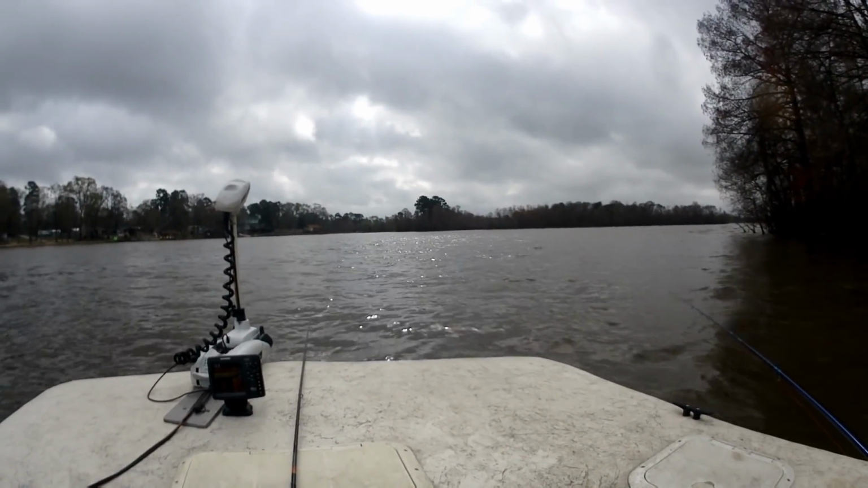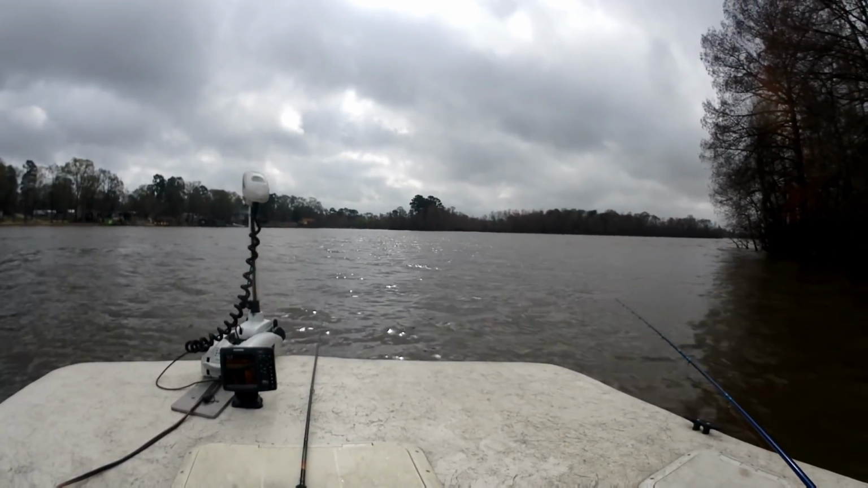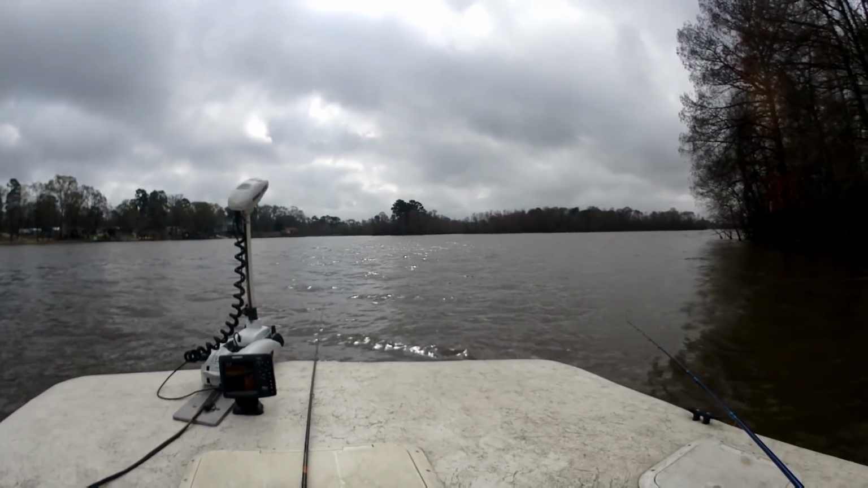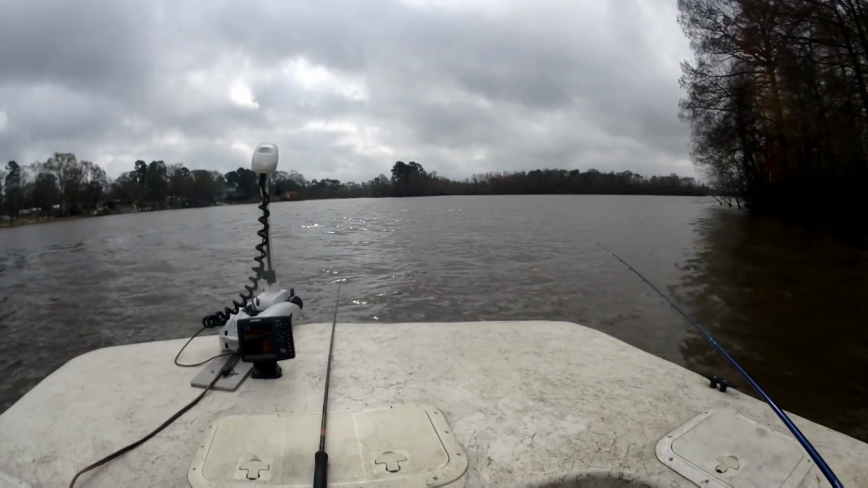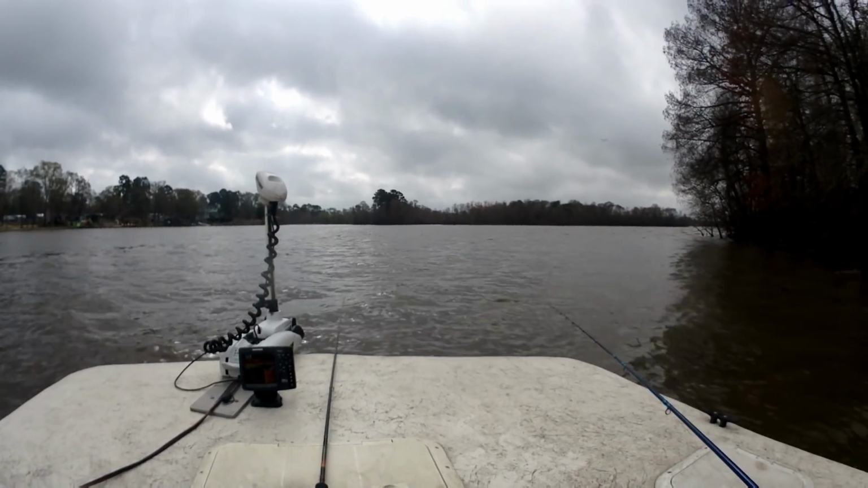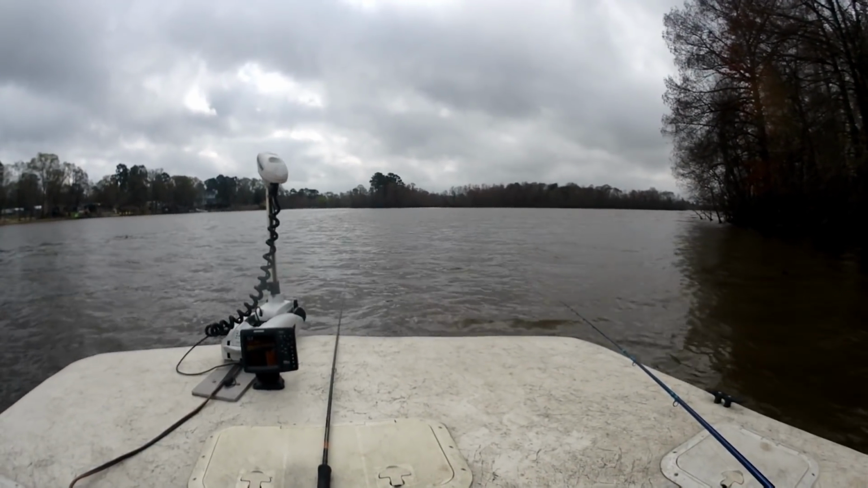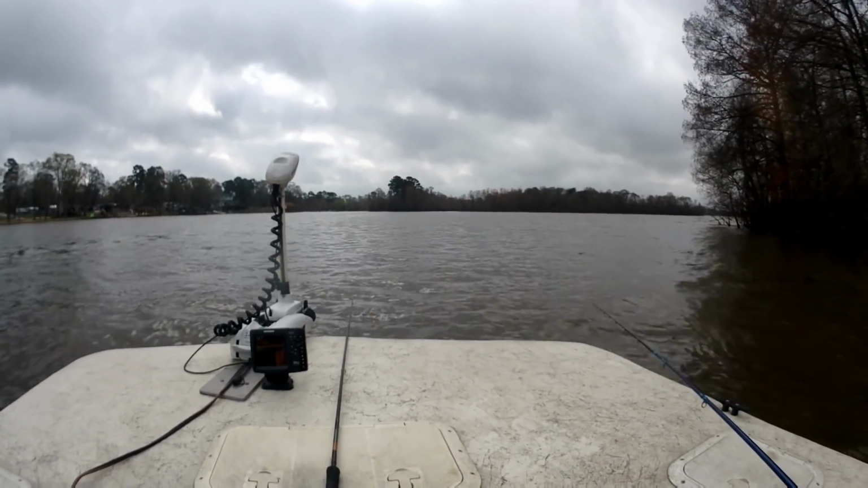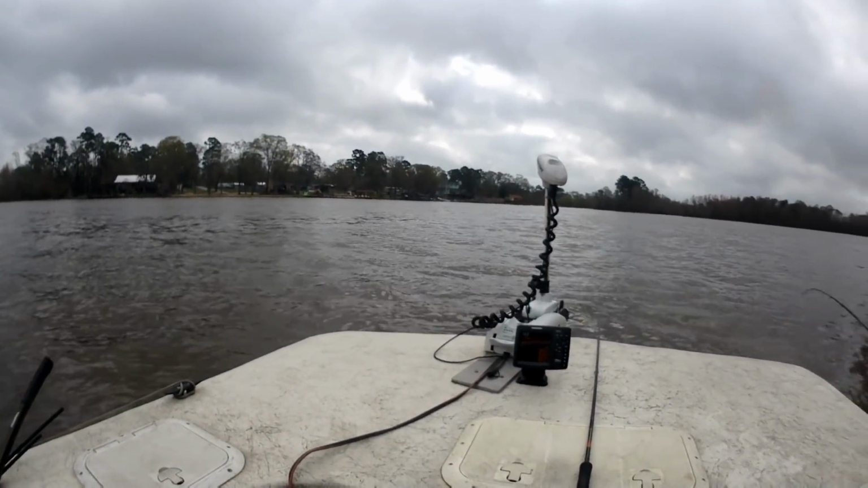Guys, let me tell you something. Swinging big old fish in the boat like that, you got to have a proper setup. Don't come out here with no little old 6-pound test line, 4-pound test line, thinking you're going to be able to swing no big old fish in the boat like that. Trust me, do not do that. You're going to lose every single fish you hook. I need it a lot faster than this. This time of year, I should find these fish schooled up.